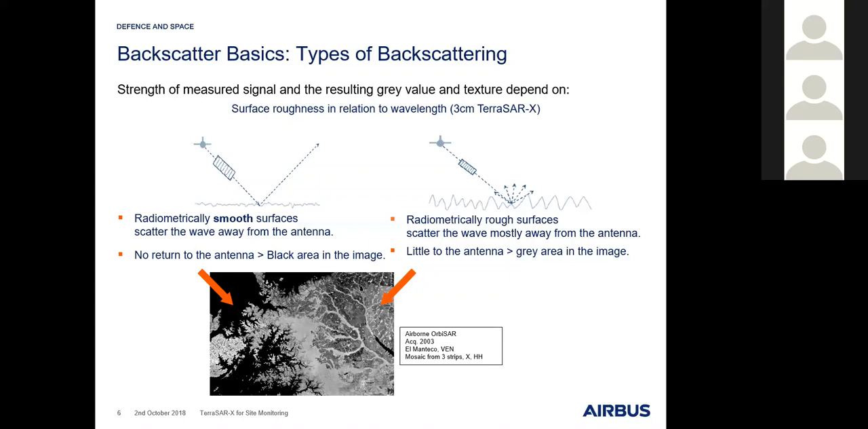We can see a small image on the lower part of that slide. The left arrow shows into the dark area, so it's completely black. This is basically a very smooth and calm water surface, so there are no waves. That means this smooth surface acts as a kind of mirror, so all energy is reflected away and no signal is reflected back to the sensor. Therefore, these pixel values are very low, meaning they are black.